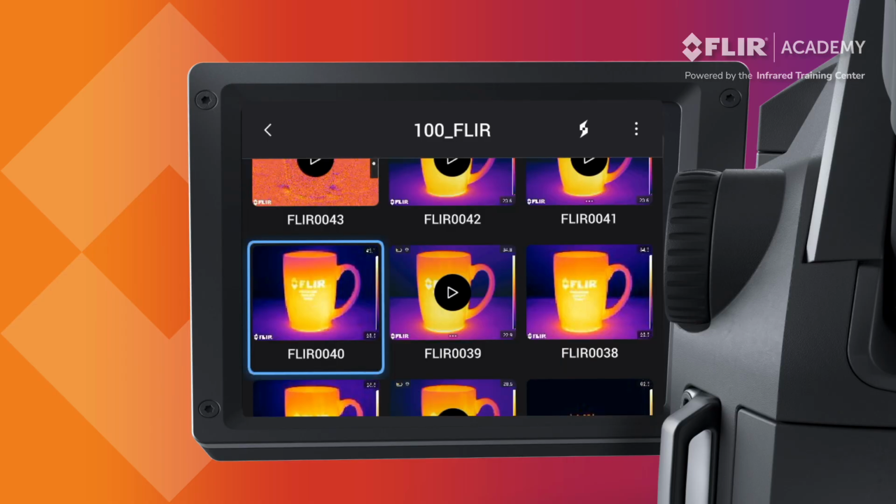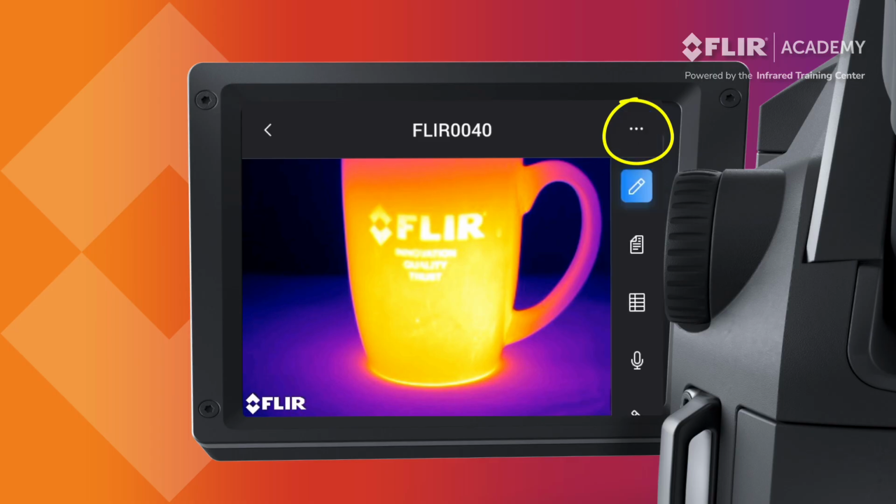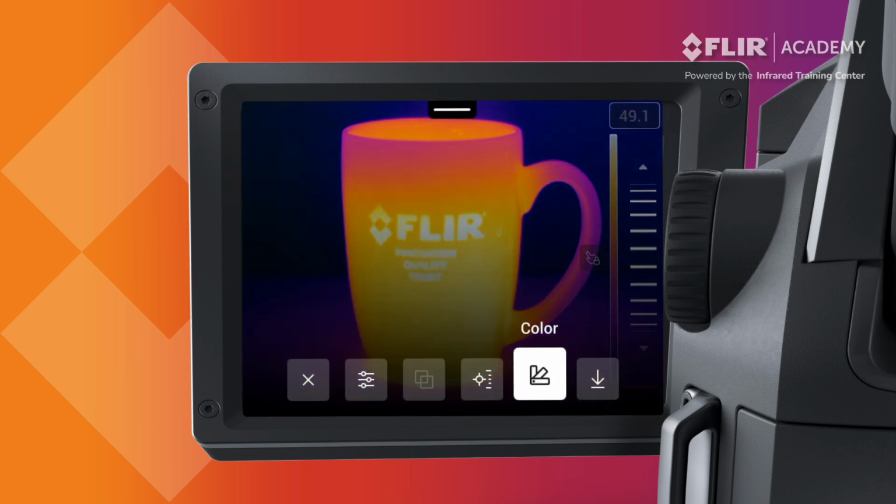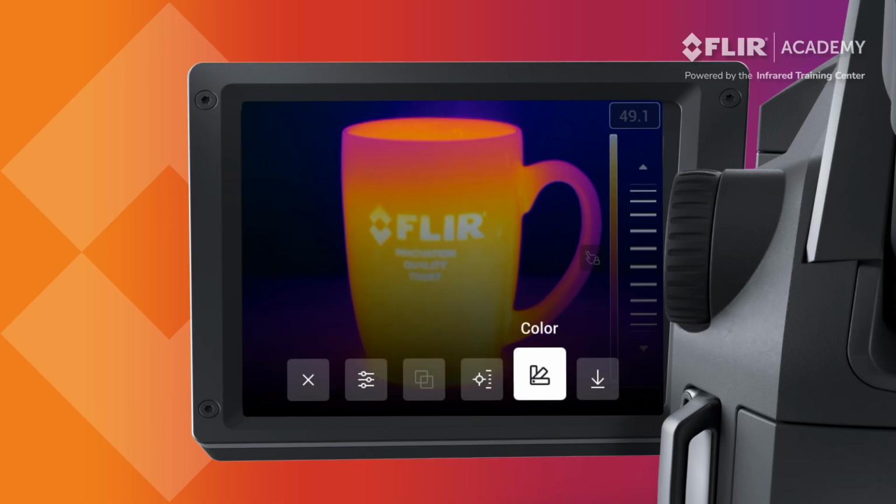The menu option in the upper right corner opens a toolbar that provides access to additional features, including the ability to edit an image. Selecting this will open the image and show the main menu icon at the bottom of the display. Here you can adjust your measurement parameters, add measurement tools, change your color palette, adjust span and level, and more.